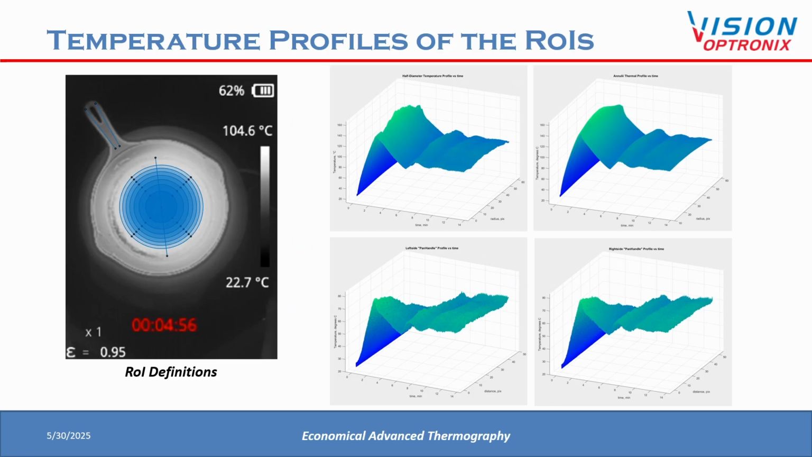To reduce dimensionality, we can use regions of interest referred to as ROIs. This reduces the display from 2 spatial dimensions to 1, which allows time to be displayed as a dimension rather than waiting for time to elapse.